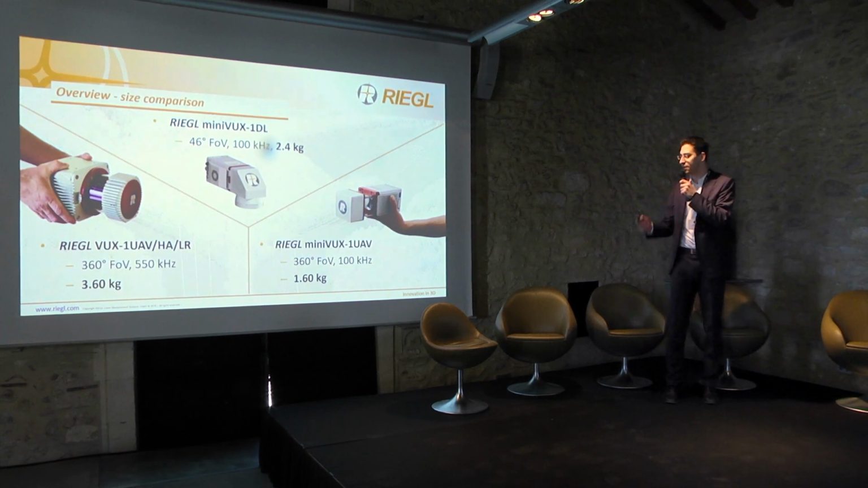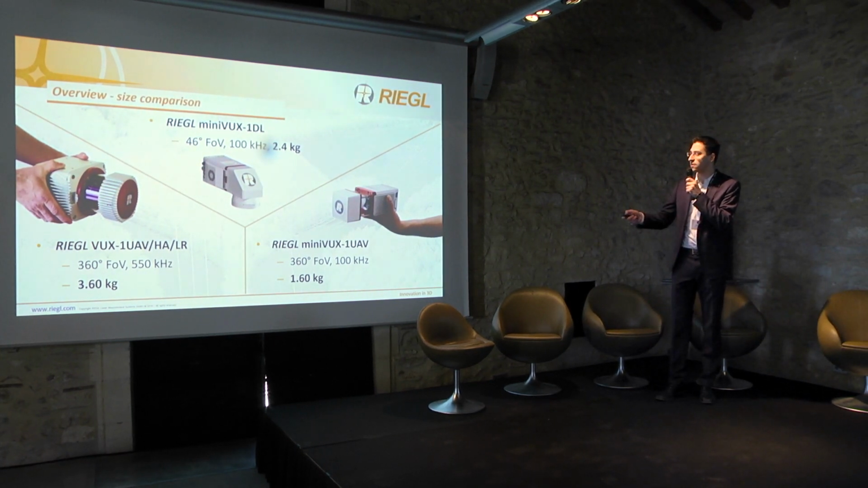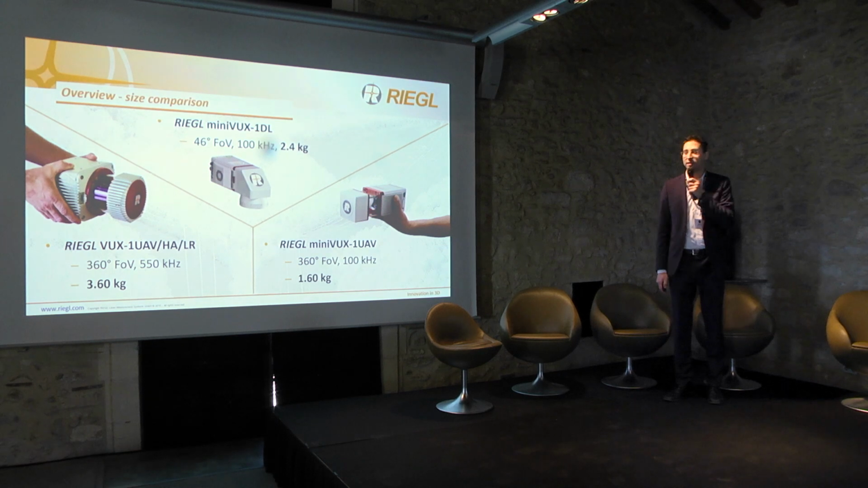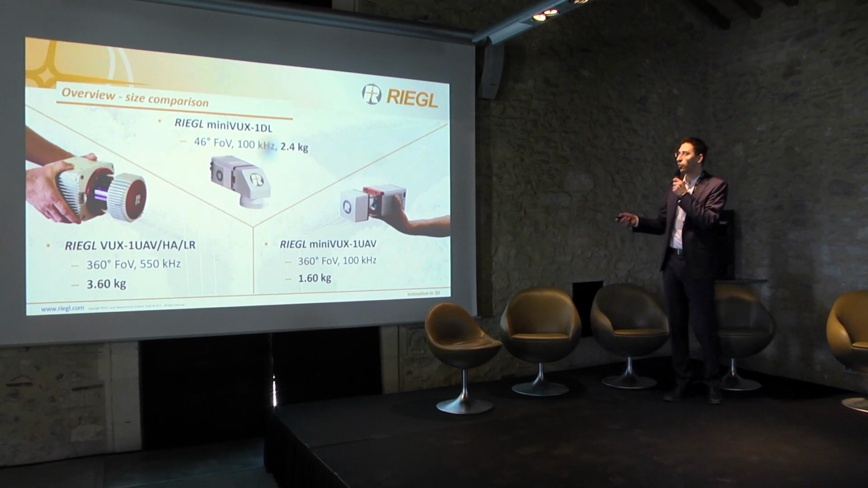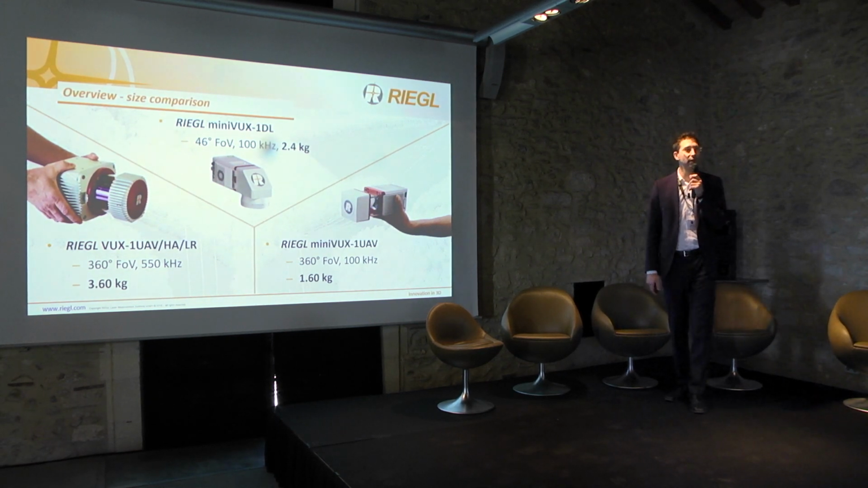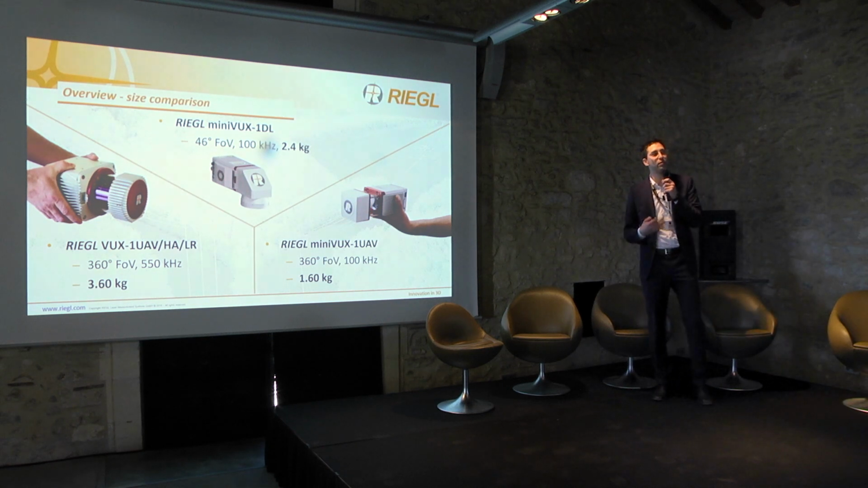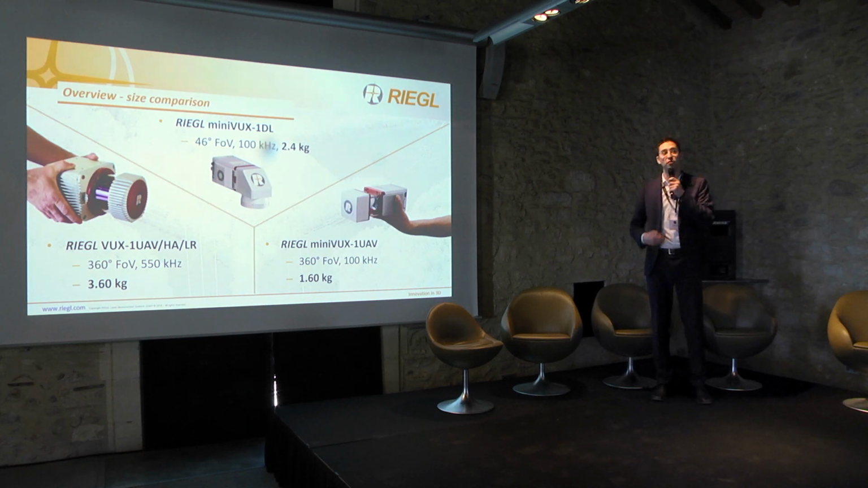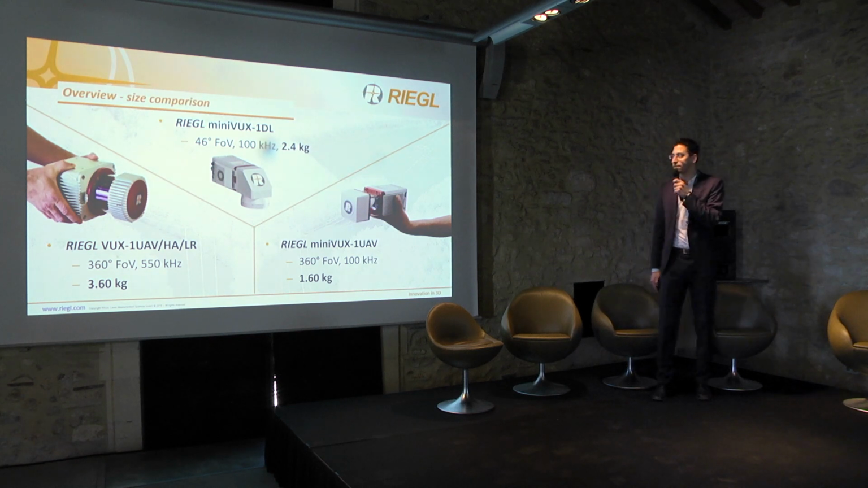As you can already see, there are a few differences with regards to field of view. So we're talking about 360 degrees on the sensors on the left and right hand side. We're talking about a 46 degree field of view on the MiniVUX-1 DL, which is especially prepared for fixed wing, long flights from 100 meters altitude, especially for transmission line, power line survey.